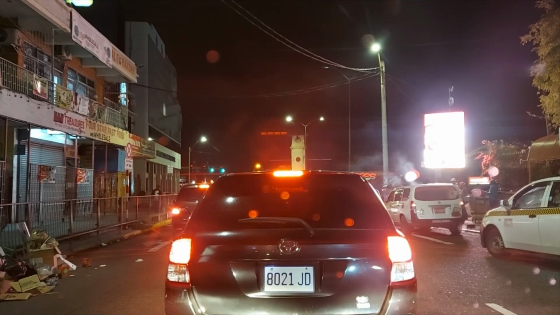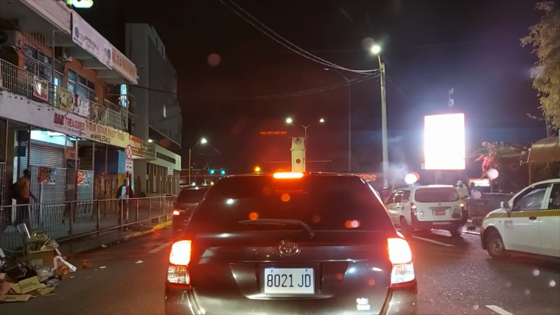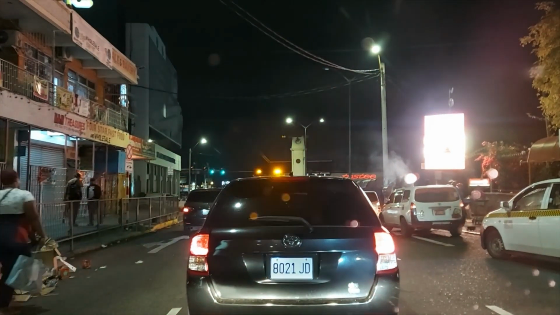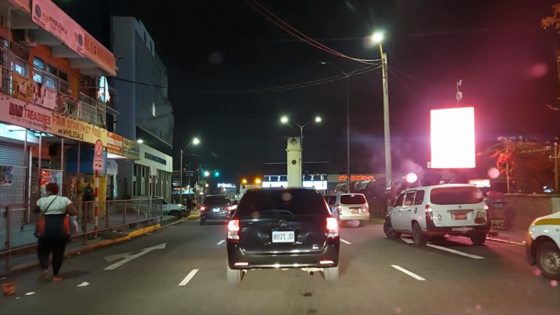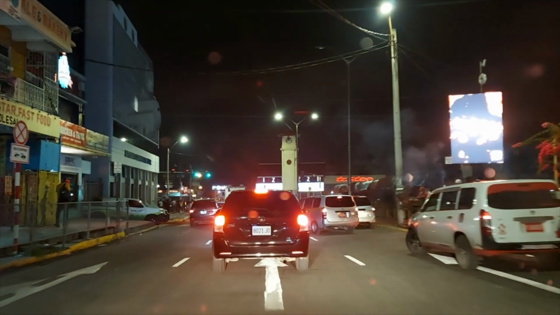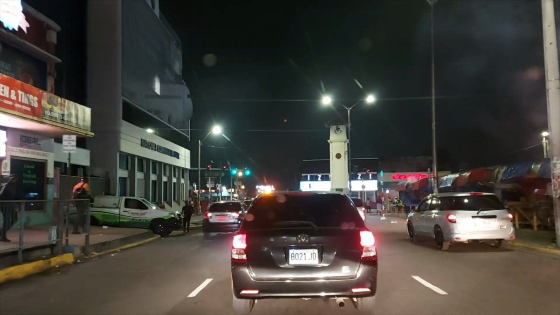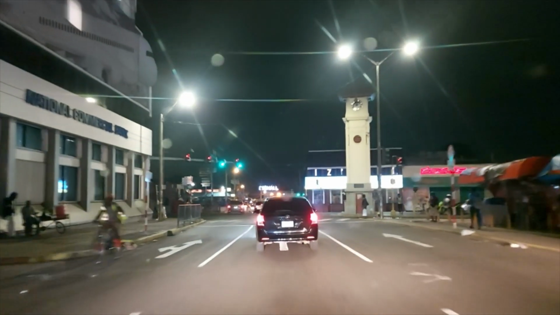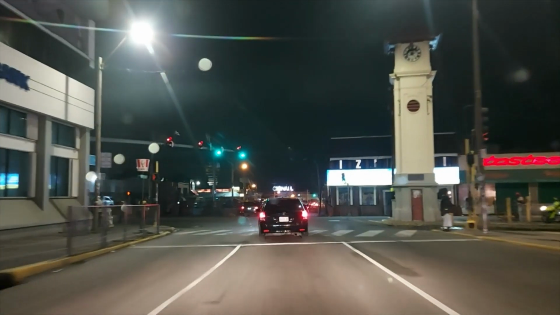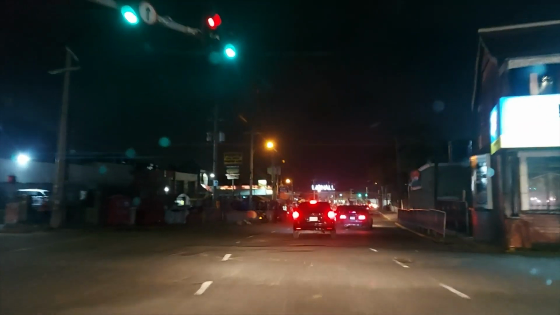So we're basically in the center of Half a Tree. Curfew starts at 8 p.m., so the road is a little bit empty because persons are running home. Right now it's around 7:15 p.m. Curfew starts at 8 p.m. and ends at 5 a.m.